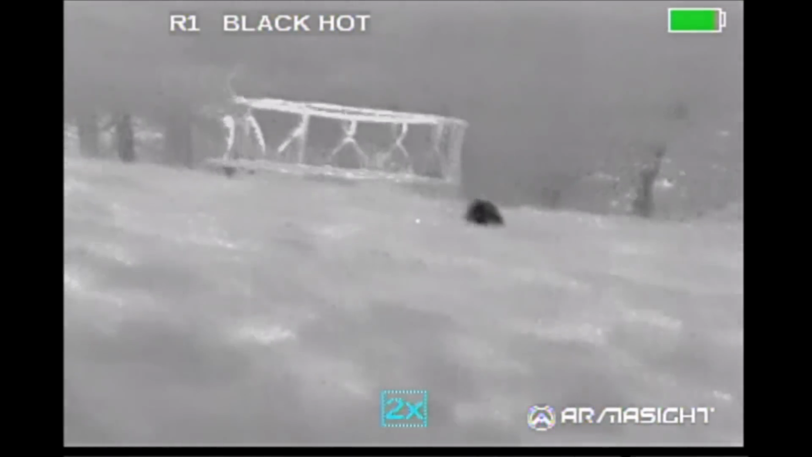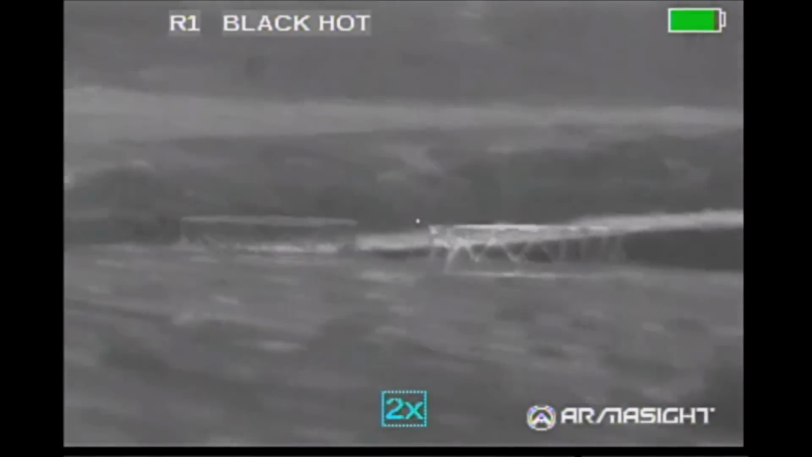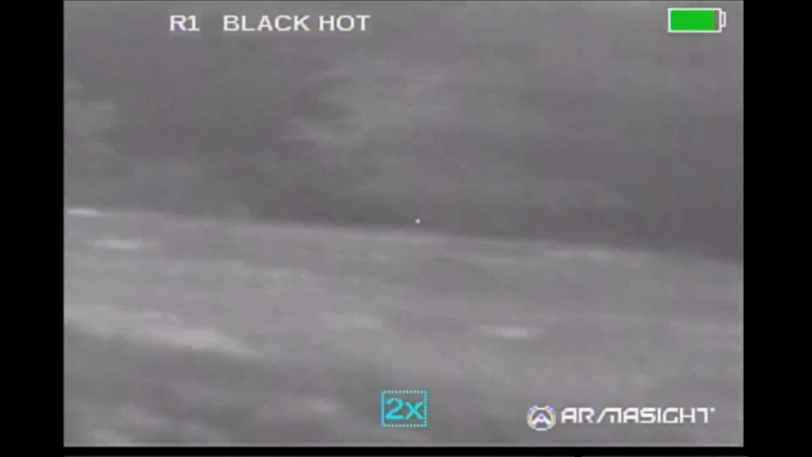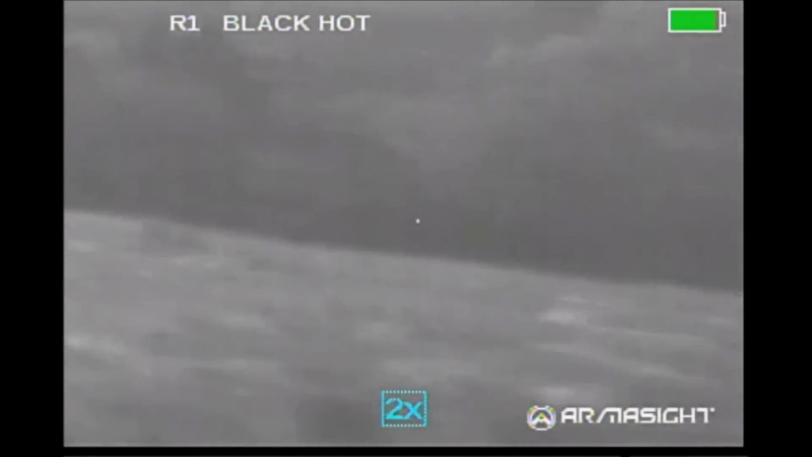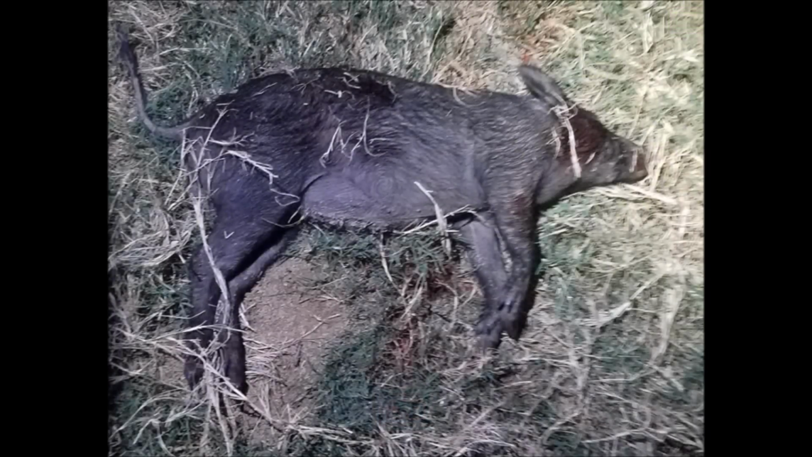We both shoot. Dave's hog goes down. Mine runs off into the woods. I'm on safe. Dave's hog turned out to be a nice little sow. And while I did hit my hog, it managed to get away and we did not recover it. While looking for it, a deputy from the Montague County Sheriff's Office stopped by to check on us.